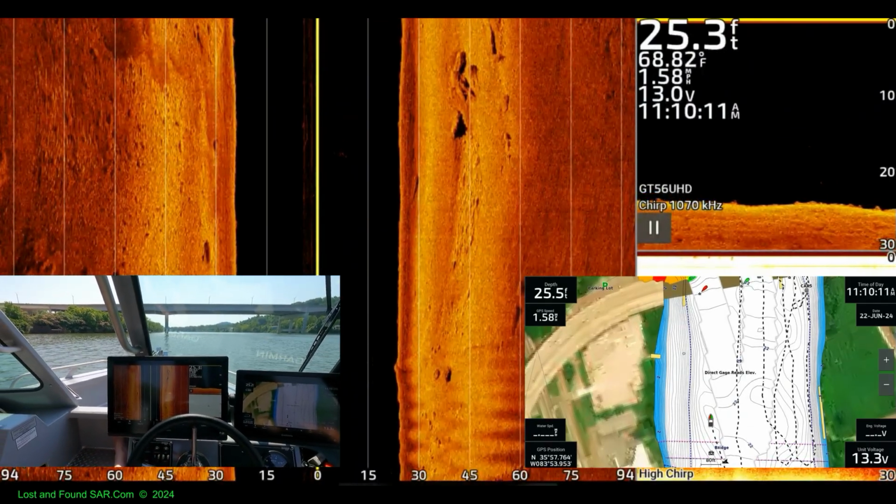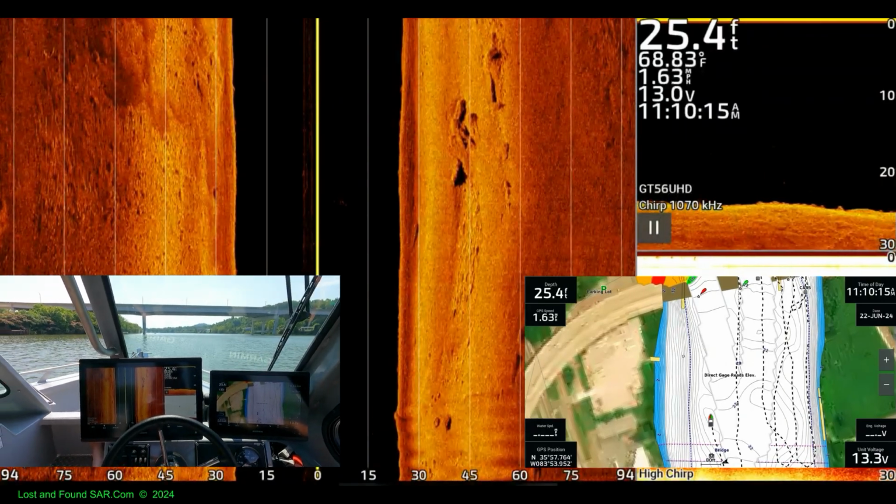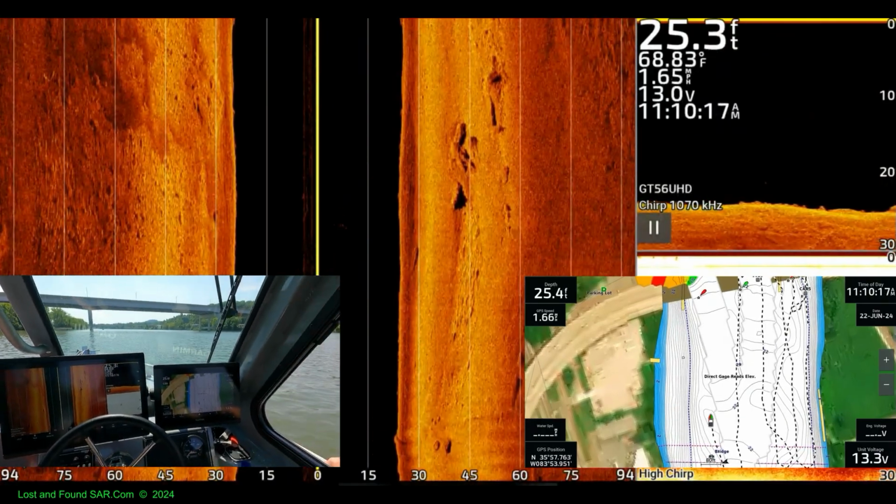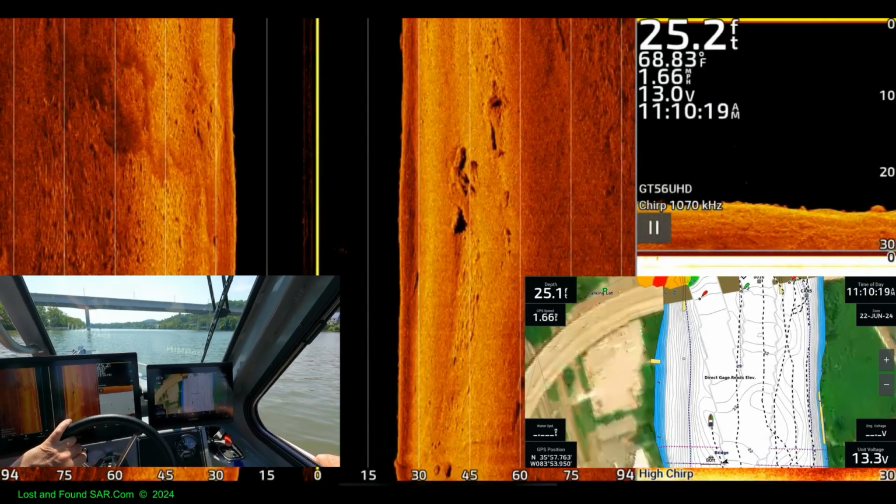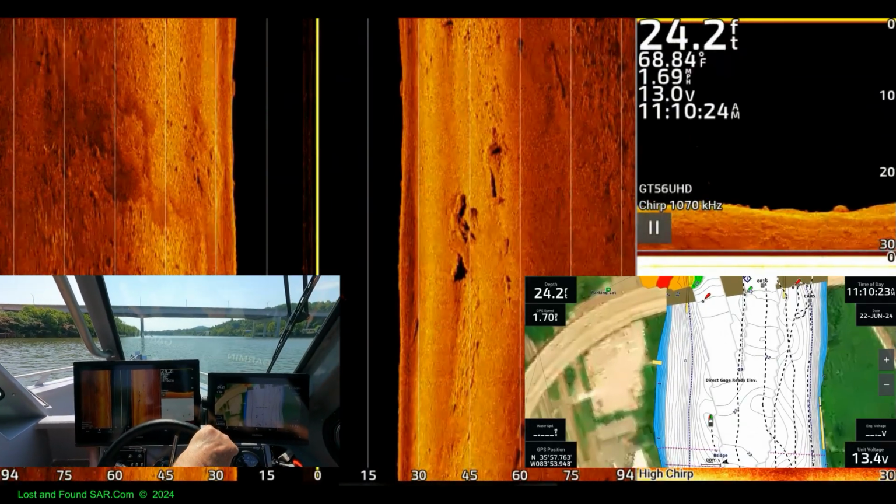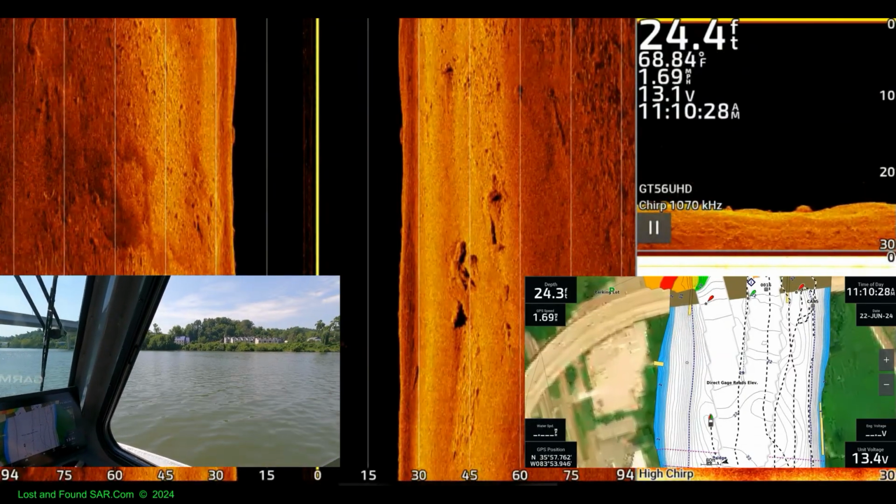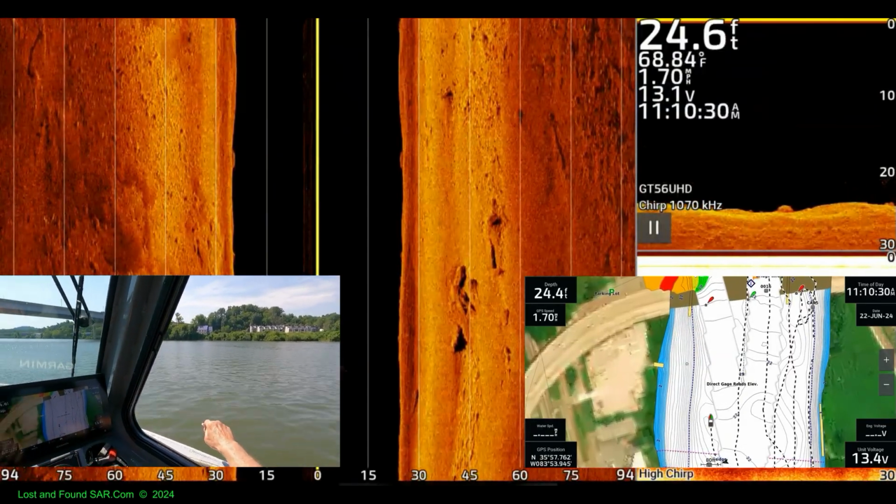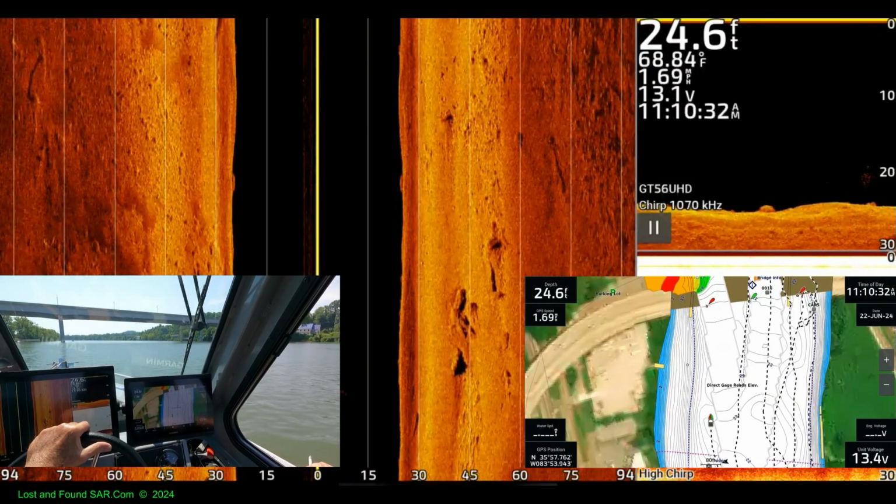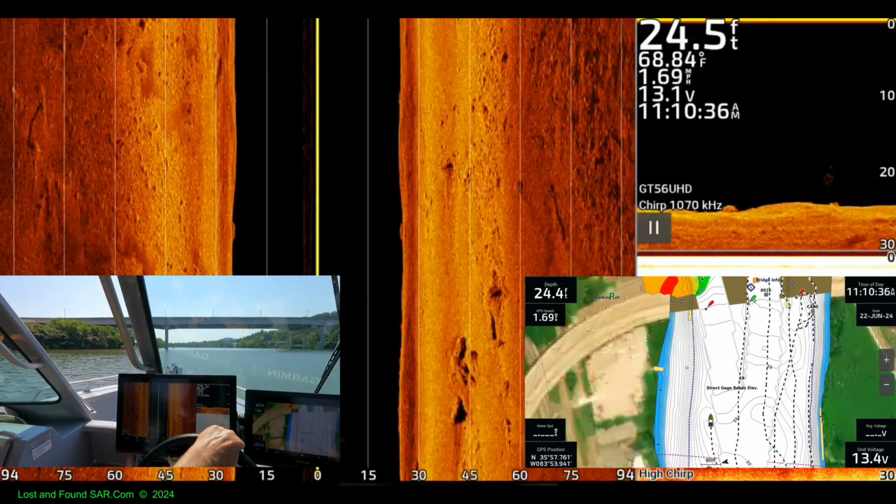Sounds like it's getting ready to do that takeoff, crazy thing. We're at, oh, okay, 1 o'clock, 11 o'clock.